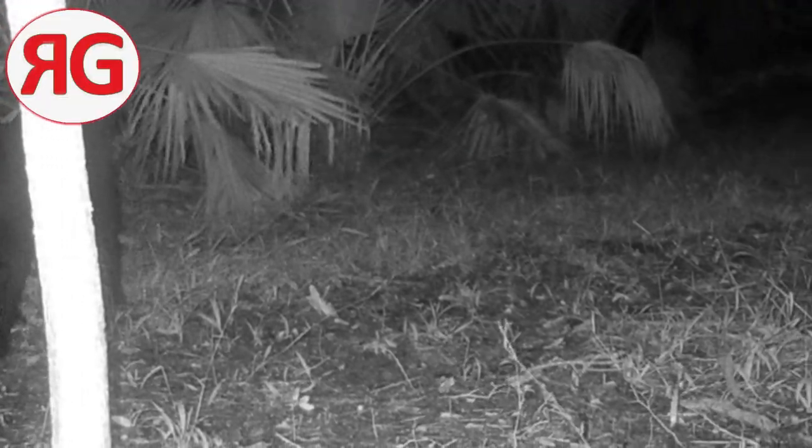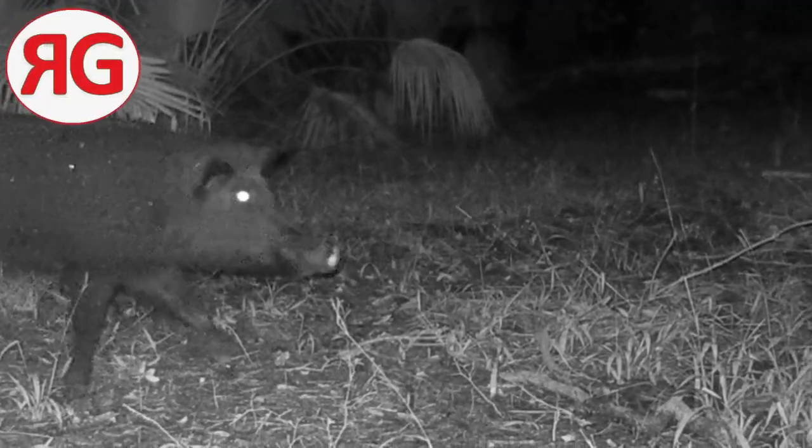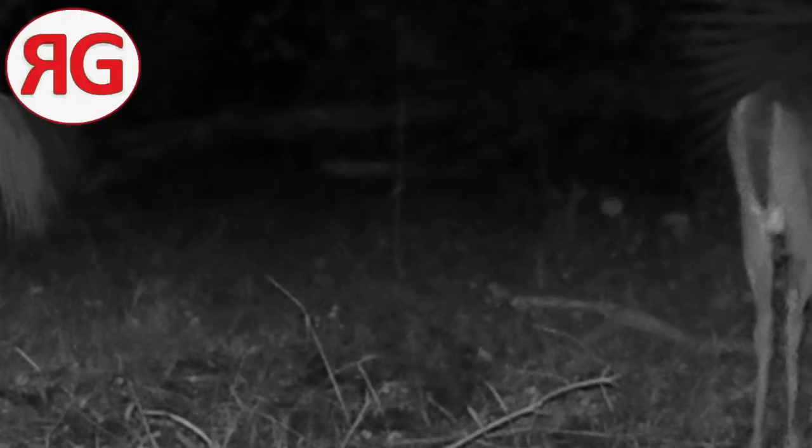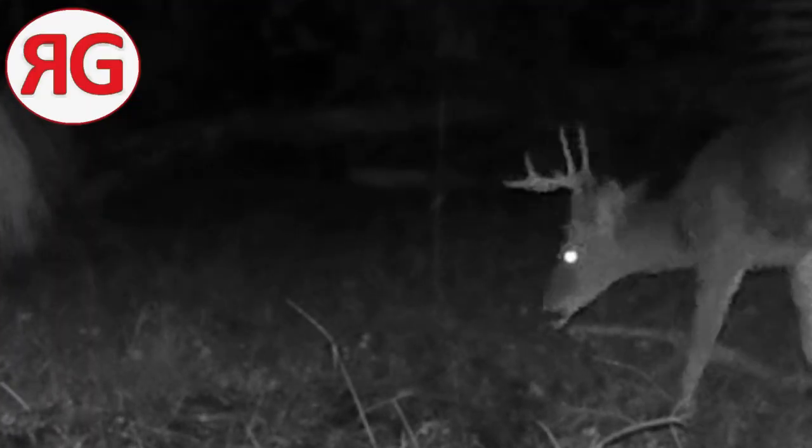There's an oinker coming through. There he is. Look at how the snouts get longer as they get older. Longer and scarier looking with them tusks. There's a deer, a buck wandering through. He doesn't look too wary. I think he's more looking for something to eat than looking to defend himself.